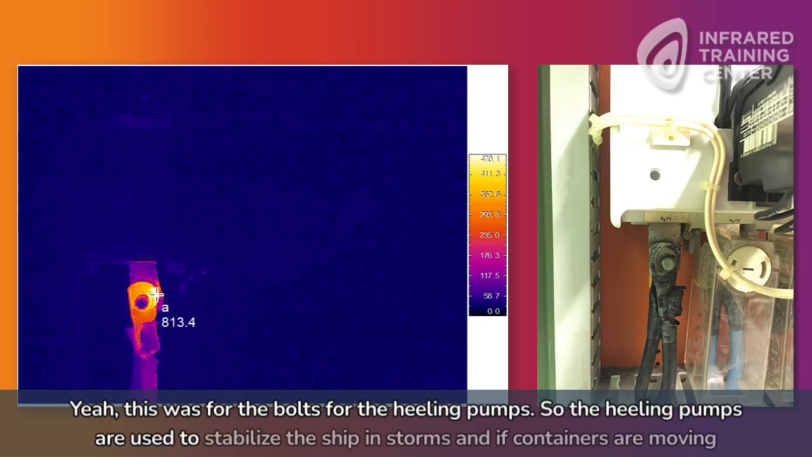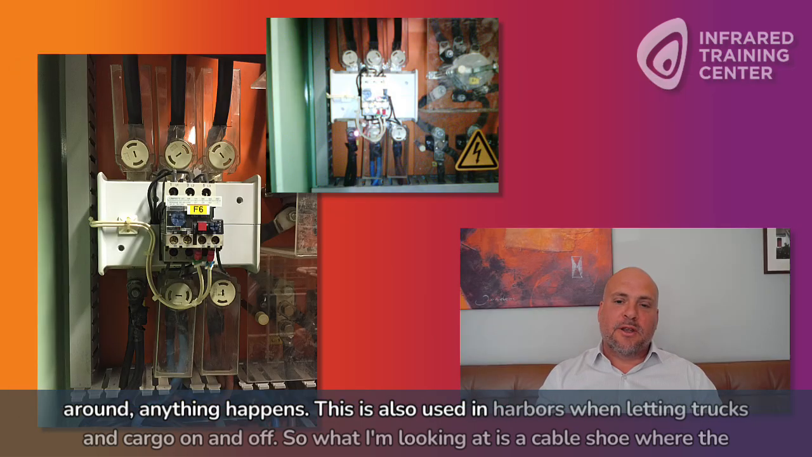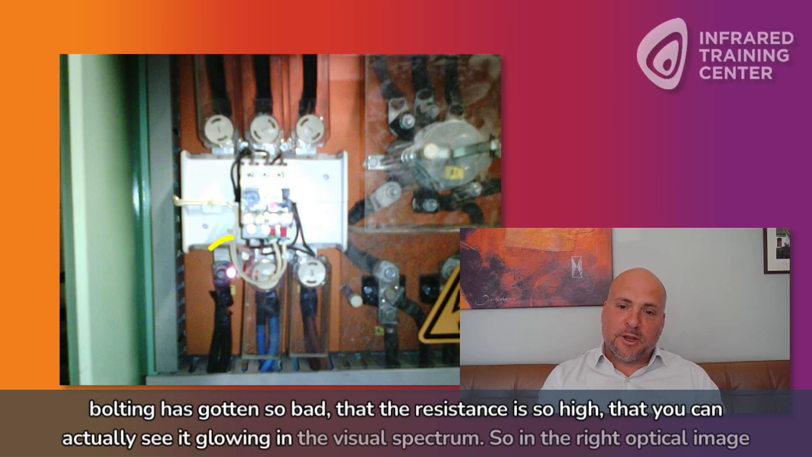The healing pumps are used to stabilize the ship in storms, and if containers are moving around or anything happens. It's also used in harbors when letting trucks and cargo on and off. So what we're looking at is a cable shoe where the bolting has gotten so bad that the resistance is so high that you can actually see it glowing in the visual spectrum. In the right optical image, you can see it's glowing because it's melting.